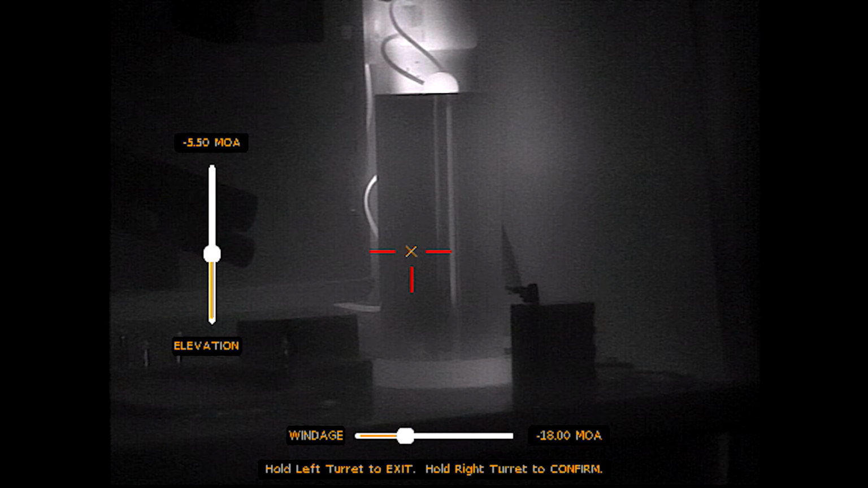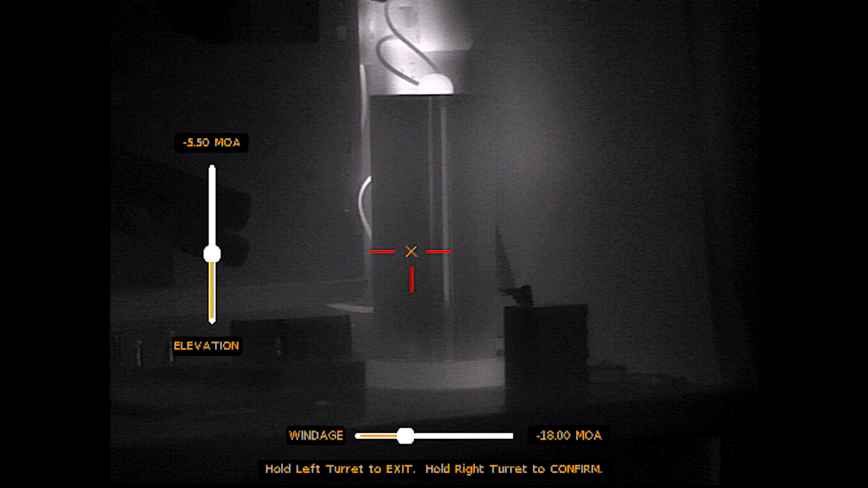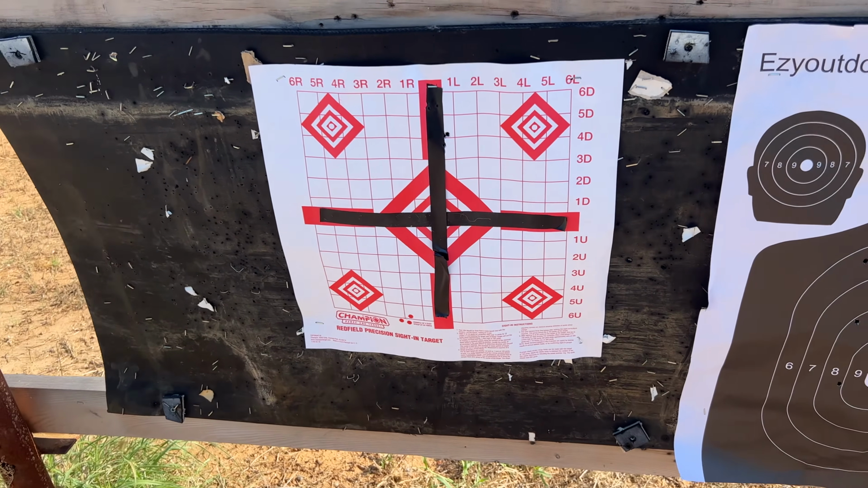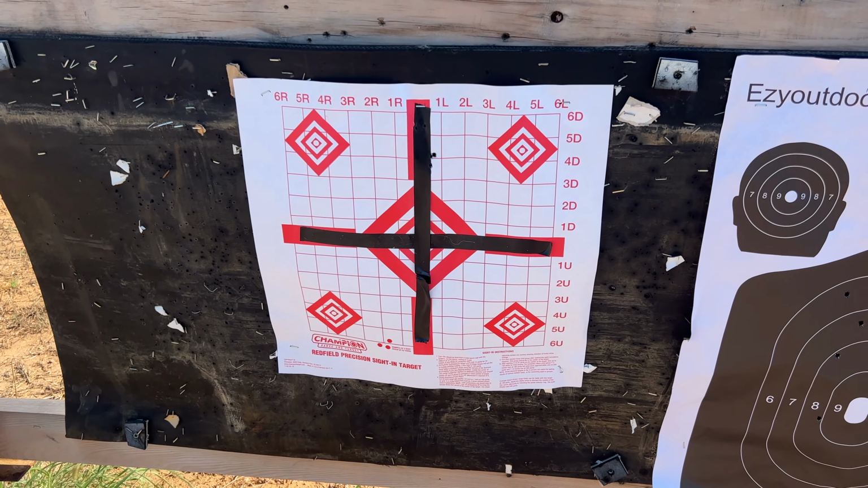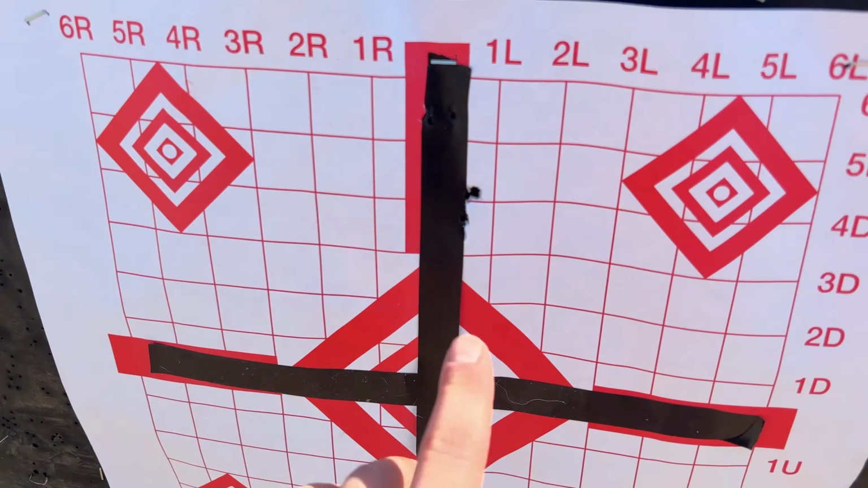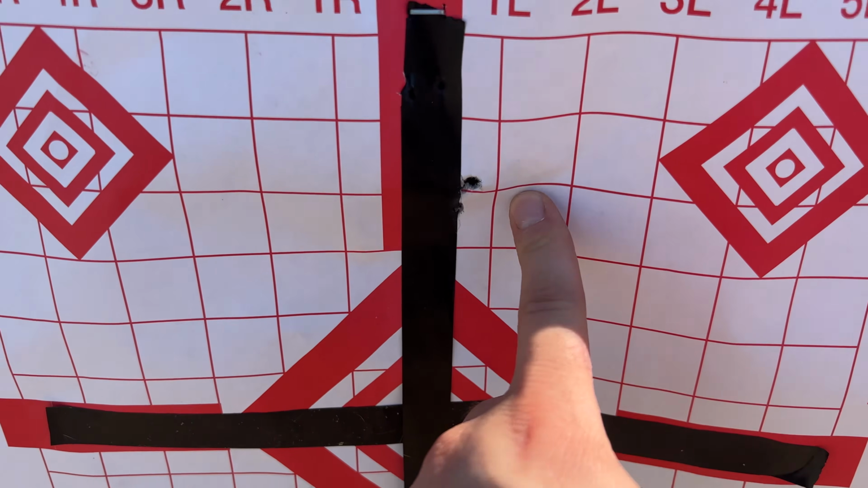I'll roll some quick footage showing you my zeroing process with this scope and thermal scopes in general, but this made it very, very quick and effective to do so. So this has kind of been my go-to for zeroing thermal targets. I just throw some electric tape on a standard target, and you can see, considering that it is a thermal scope, that is a pretty tight group.